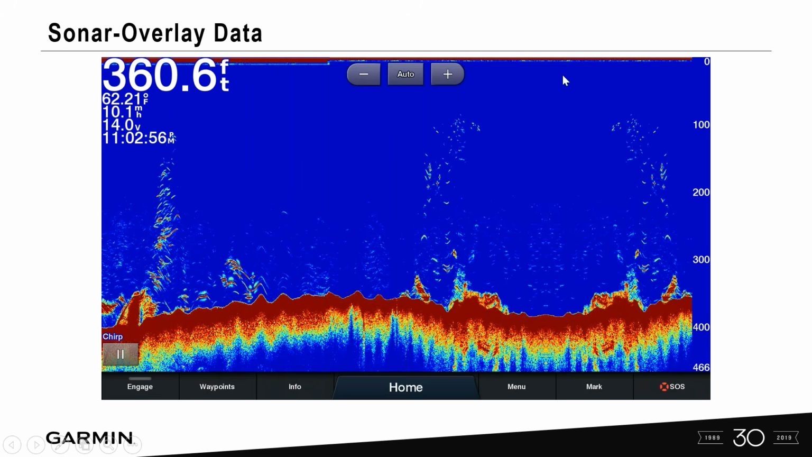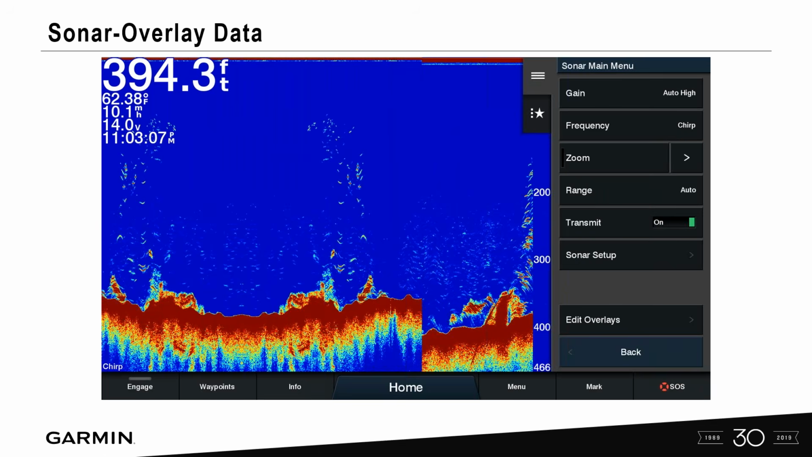Let's take a look and see. So if we go in and we first select menu, you're going to have the Sonar main menu pop up. I tell a lot of people, I kind of joke a lot of times, in order to run a Garmin unit, if you can remember the menu button and the home button, you can do anything on a Garmin unit. You literally at that point just read your screen, okay? So let's go in here to menu, and now let's do Sonar setup.